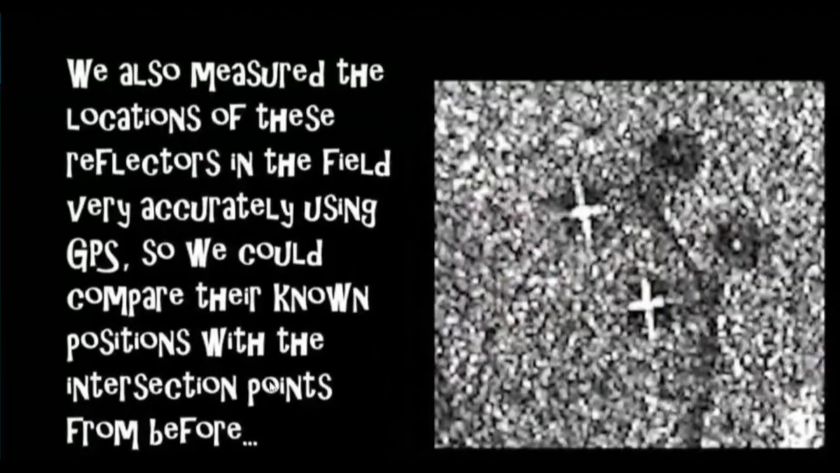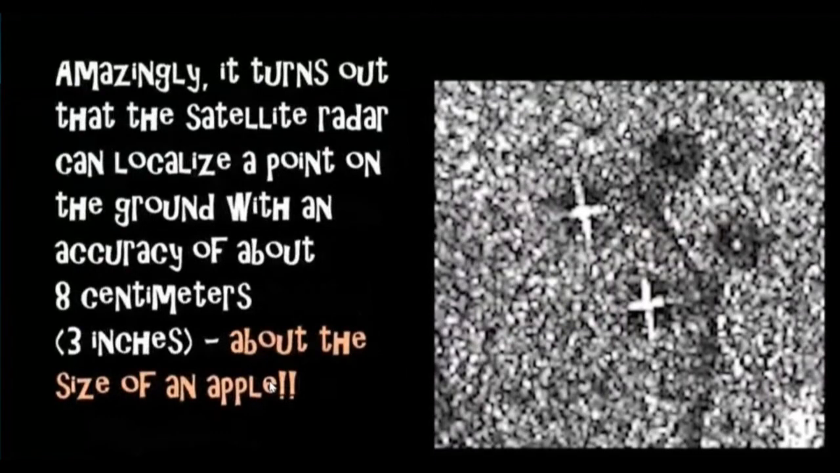So these are the objects for which we have the lat long, and we can georeference or assign geographic coordinates to the radar images.